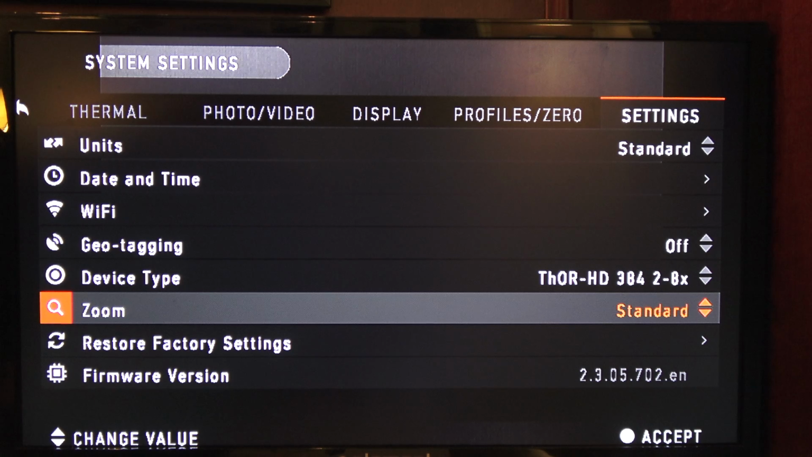So zoom, standard zoom or extended. Just like a digital camera, you can set extended zoom so you can go past the 8 magnification. However, we will play with that in the field and show it to you later. But when you go to the extended zoom, it will be more pixelated. So you can play with that on your own and see what you like. We like to stop at standard so it doesn't get pixelated.